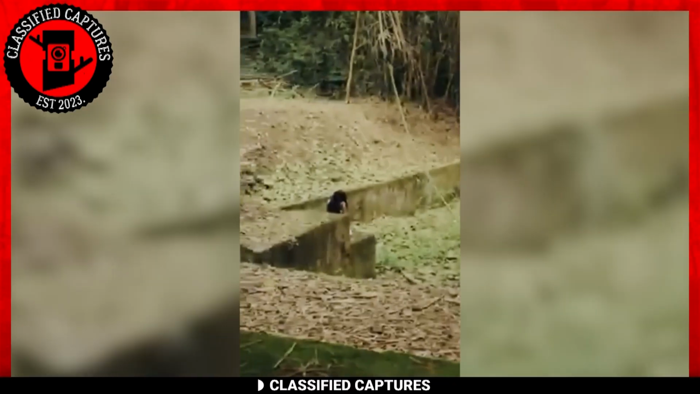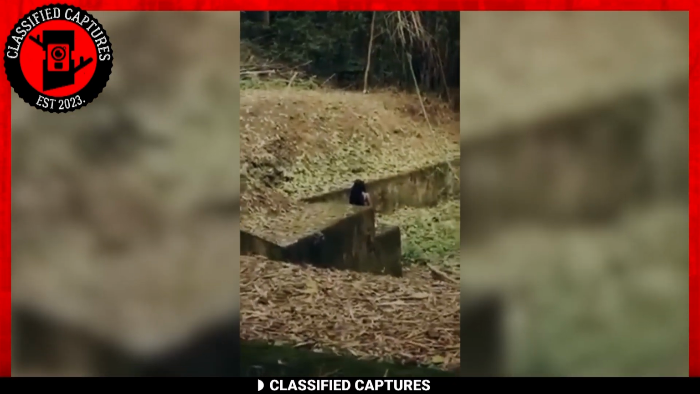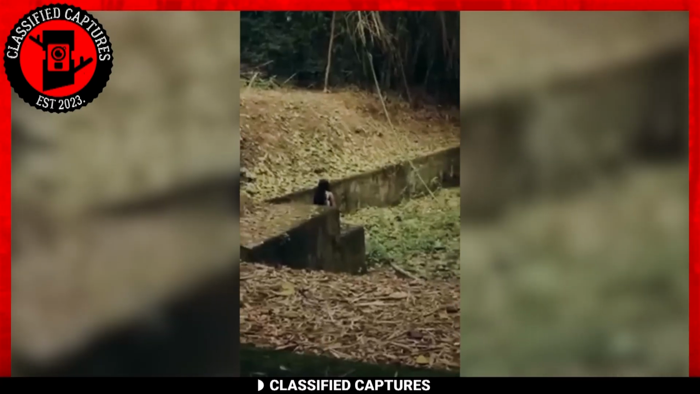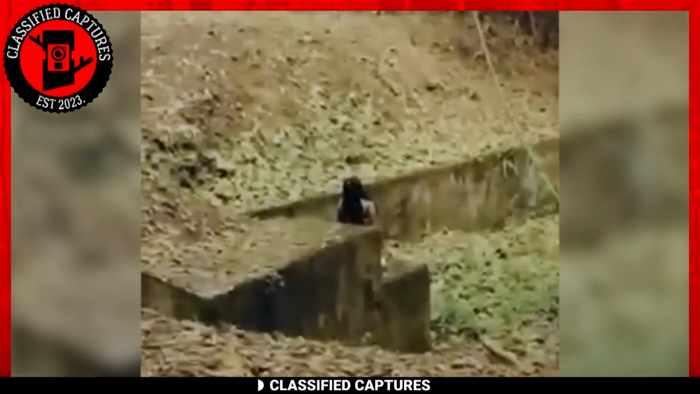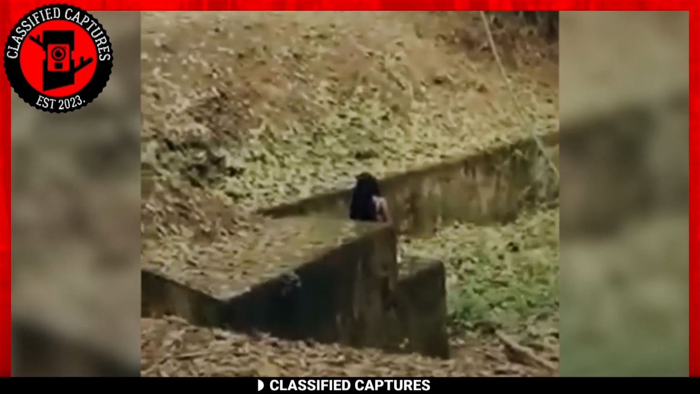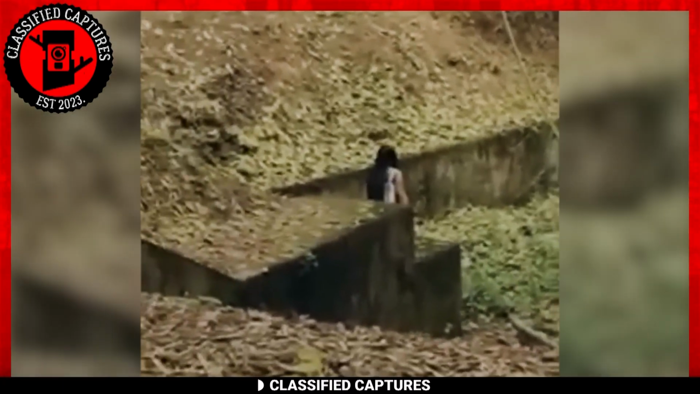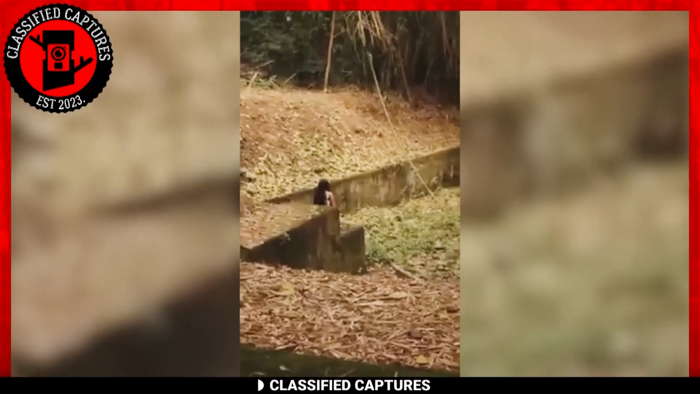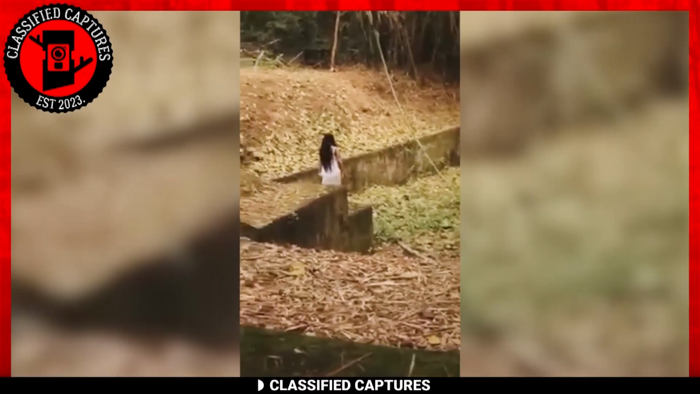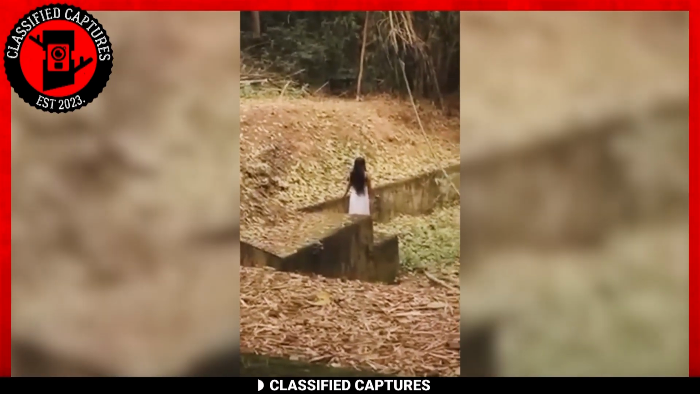In this next footage, a group of youngsters ventured into the woods in search of an adventure. As they ventured further into the woods, they stumbled upon a peculiar sight: a dried-up riverbed, but what was even more unsettling was the presence of a mysterious woman draped in a flowing white cloth. At first, she was crouched down, but later stood up with her back turned to them as she made strange movements with her head and arms, almost as if she was performing some kind of ritual.